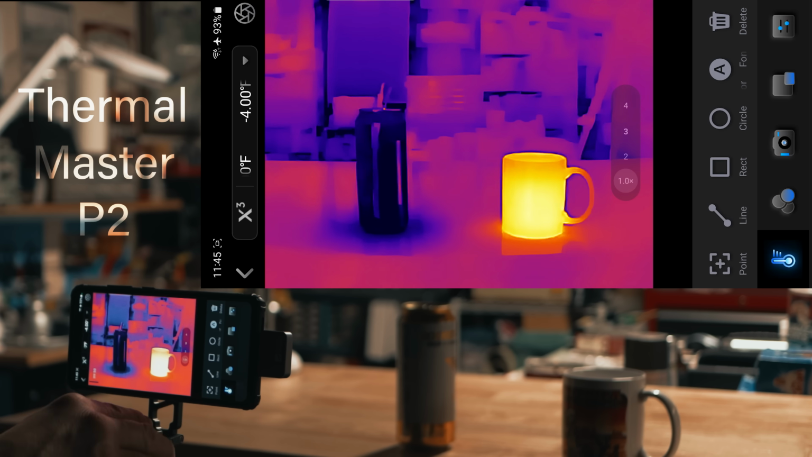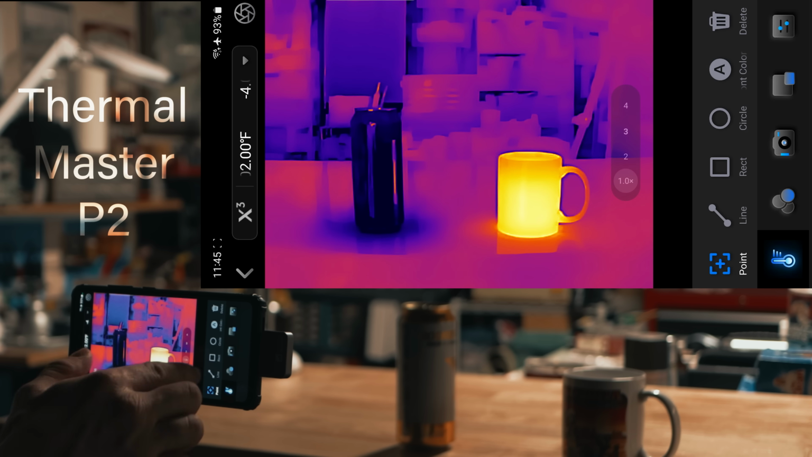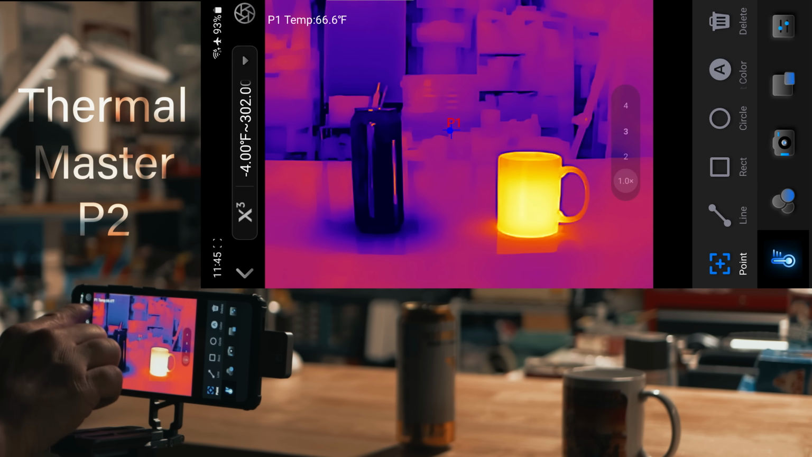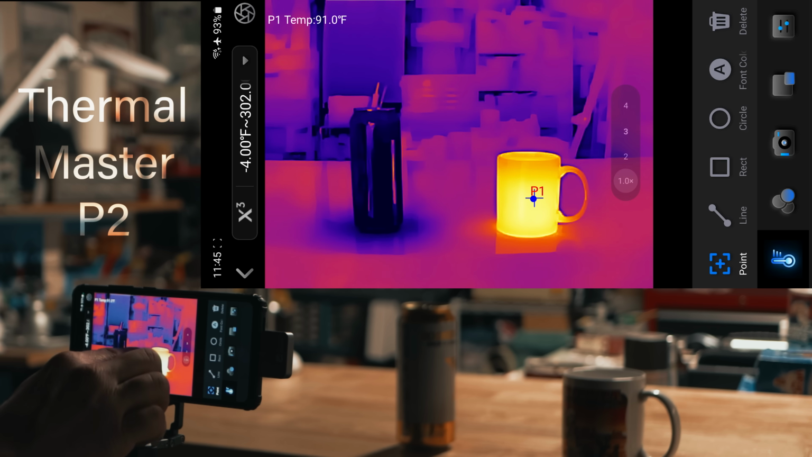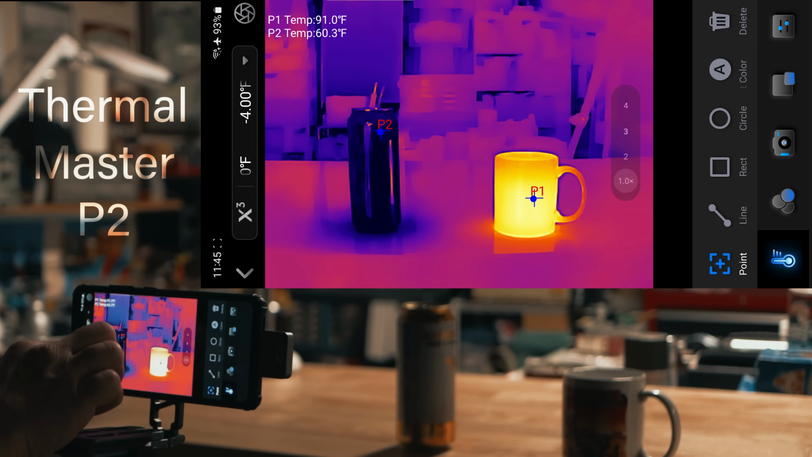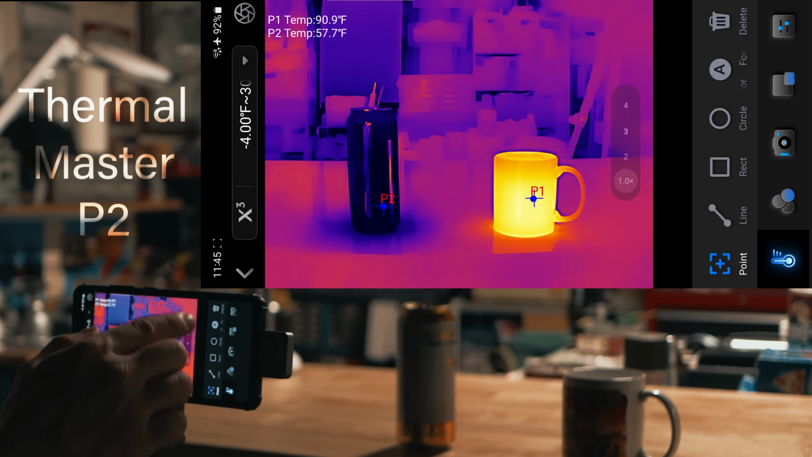So the next button, and this is where you do all the measurements right here. It starts with them off, but you can do a point. So you can just click on the screen, P1 tells you the temp, 66 degrees right there. Put it over to the hot cup, 91 degrees Fahrenheit. Then if we click the screen again in a different location, it'll give us another point, P2. The cup is around 60 degrees, 57, depends on where you put it.